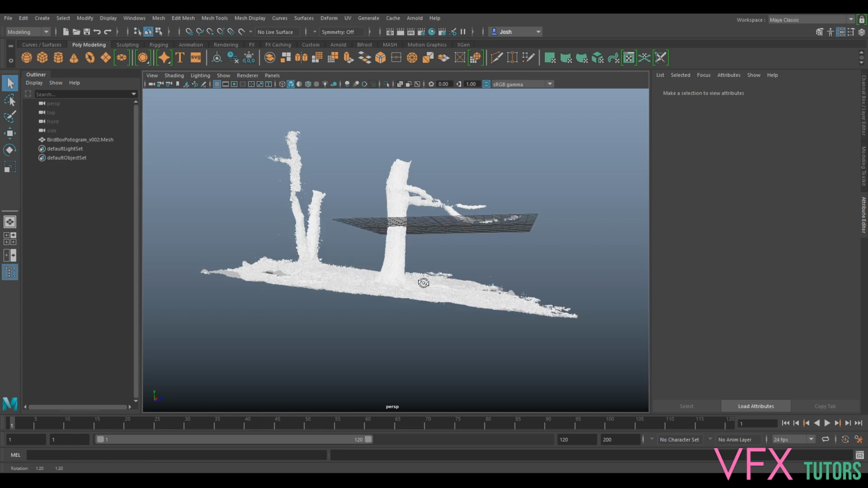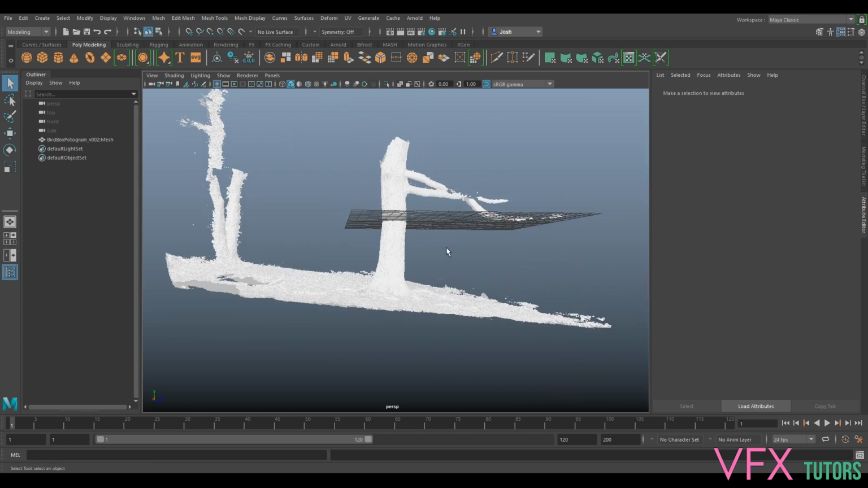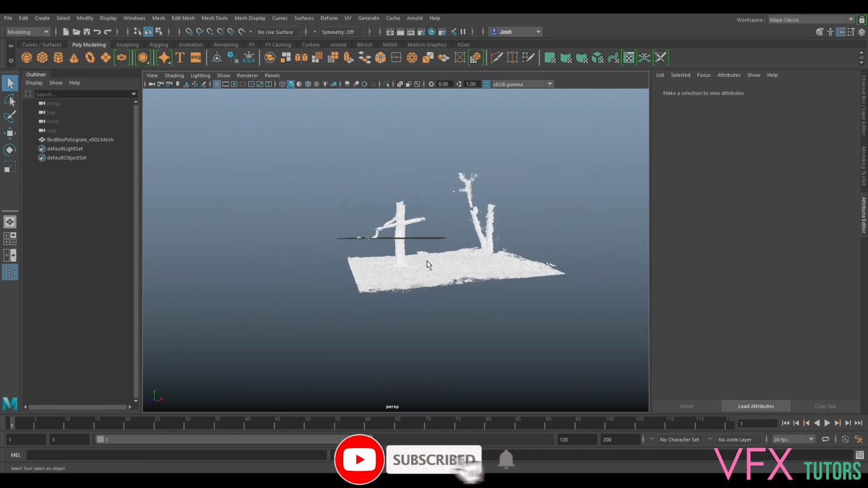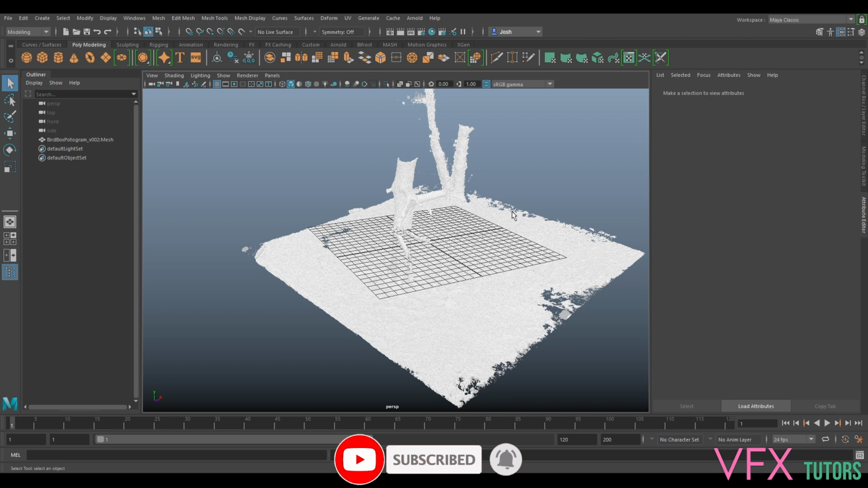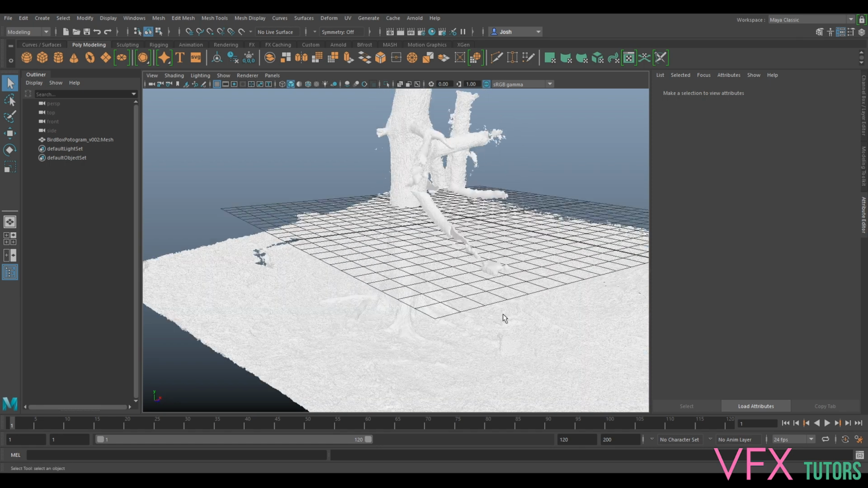Anyway, so we can see just straight from our export from Metashape, our scan is coming in at not a really useful angle and probably the wrong scale. This is just how it comes in. I don't have the Pro version, just the standard version, and I'm pretty sure you can set it to come in at the correct orientation, but for the sake of not spending a lot more, this is quite easy to do.